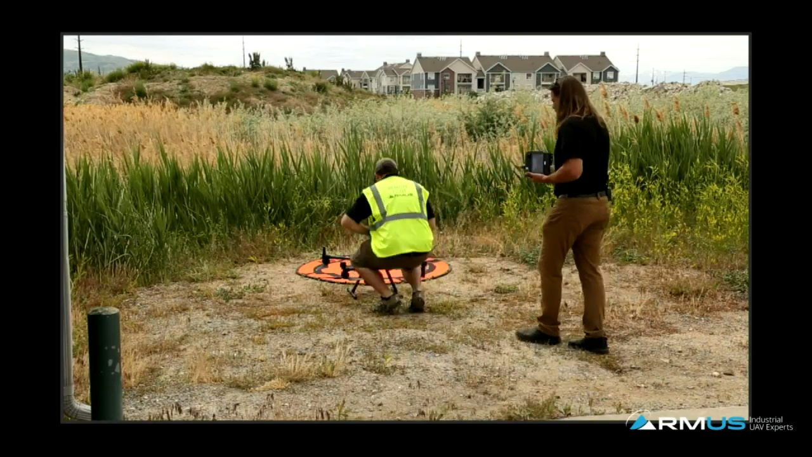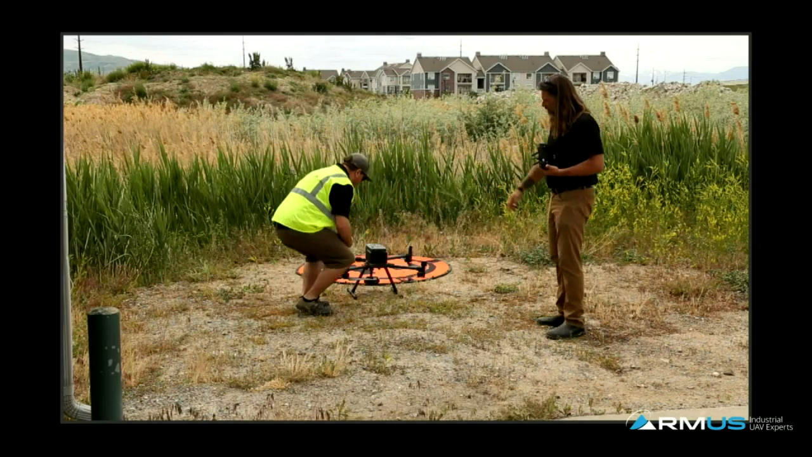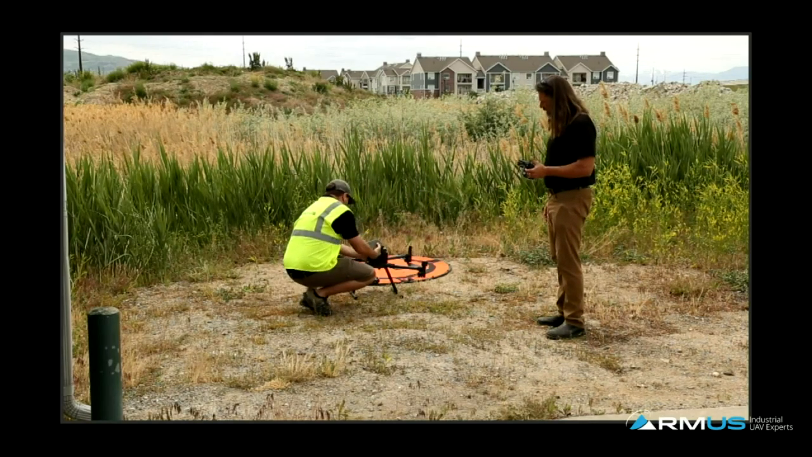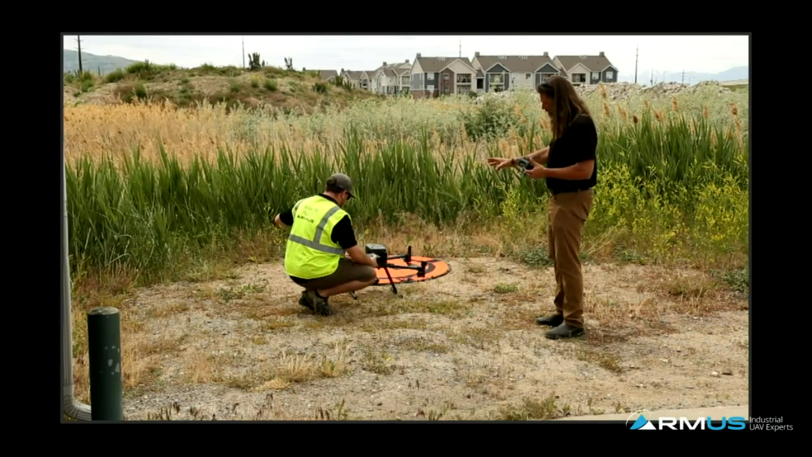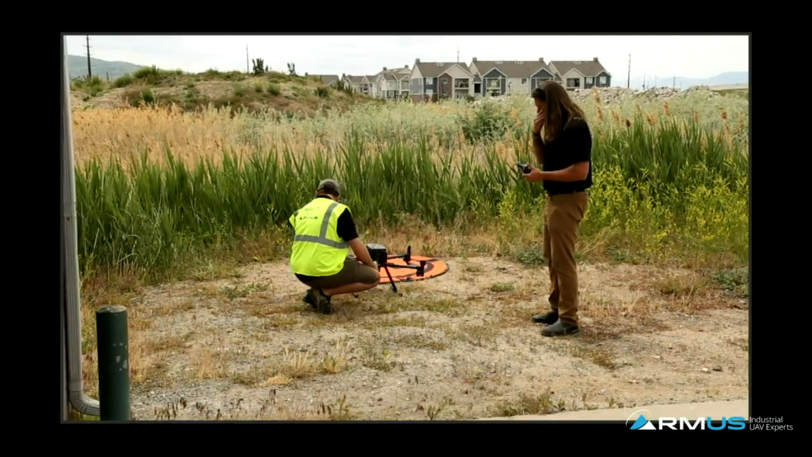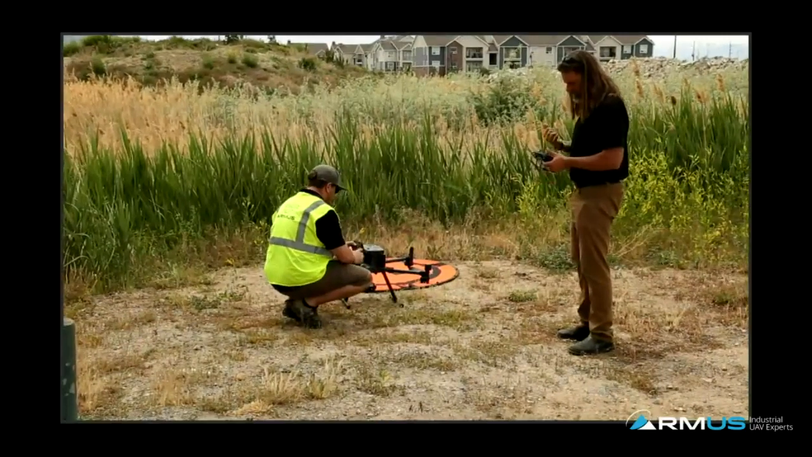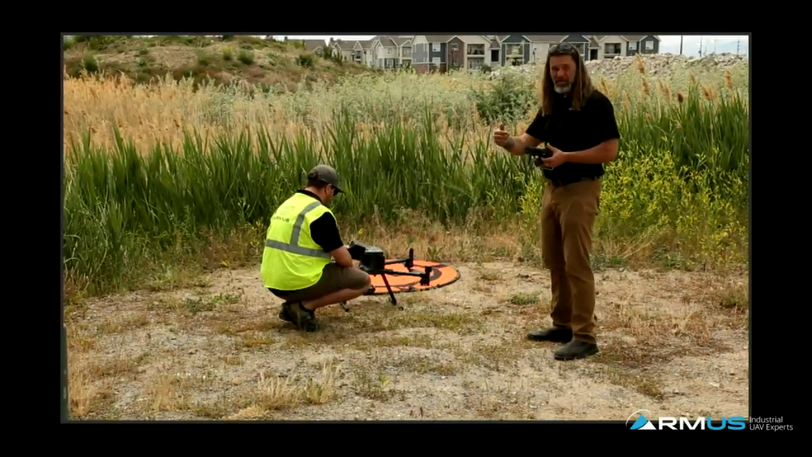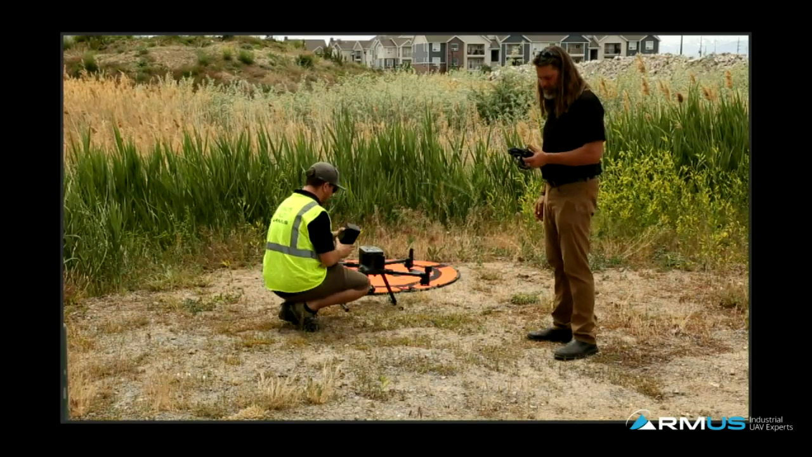Once we unclick the battery lock, Jake's unclicked it, and it says it cannot take off, meaning that it is not turned to the appropriate position to allow a takeoff. It's still saying it's not able to take off. Once removing that, let's jump back over to the actual feed on the drone.